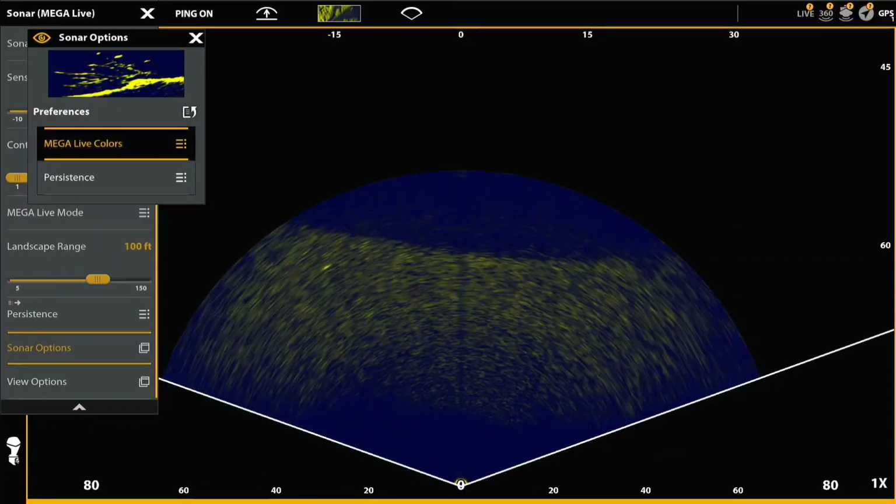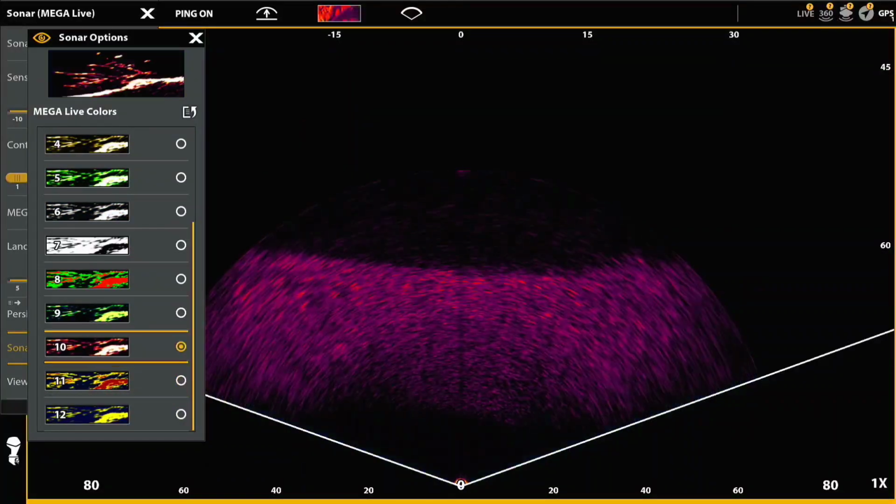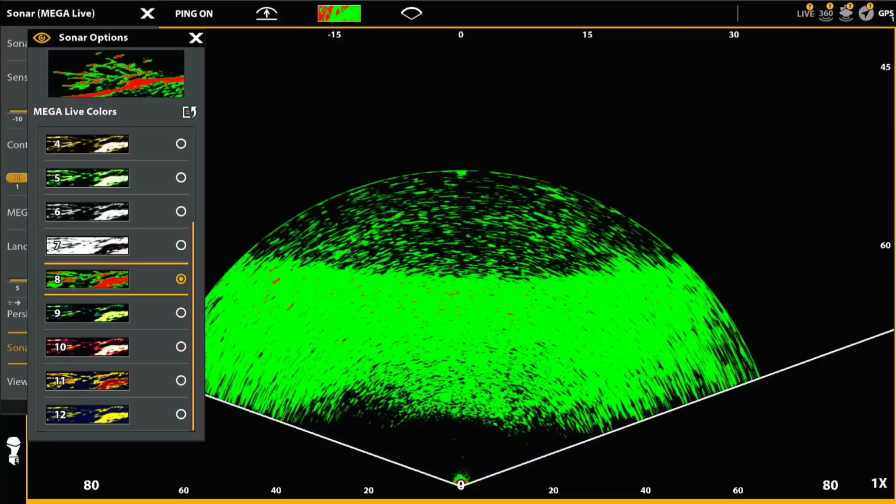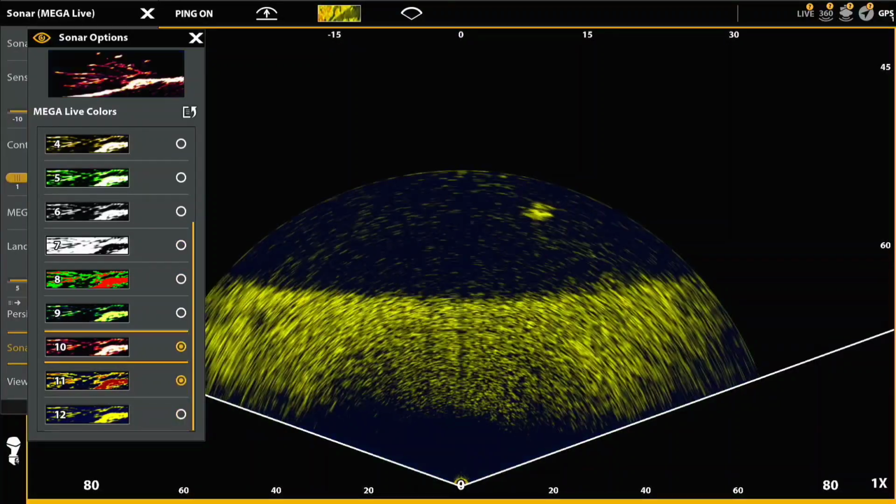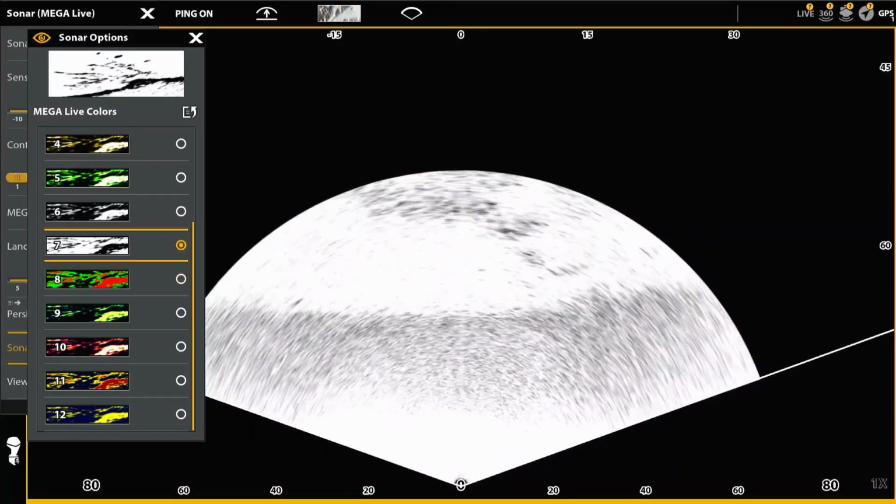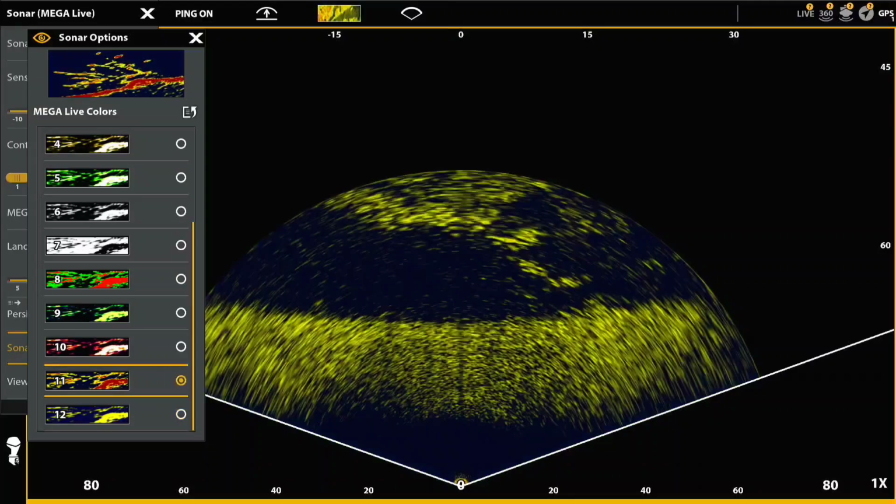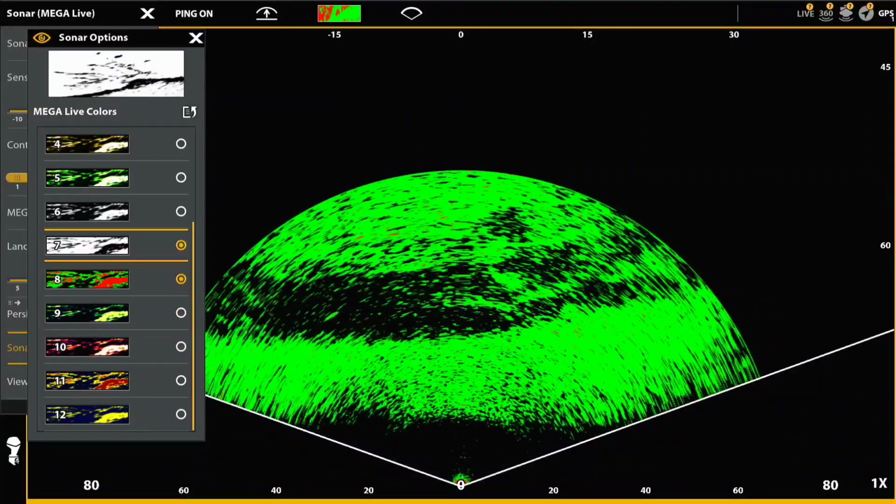Now we're going to look at the impact of color palettes. Again, my favorite was 12. We're going to do this in 2 phases. First, I'm going to look at 7 through 12. And actually, of the color palettes, I still like 12 the best, but 9 is actually sort of interesting. It really minimizes the bottom and the impact of the bottom. That's 9 right there.